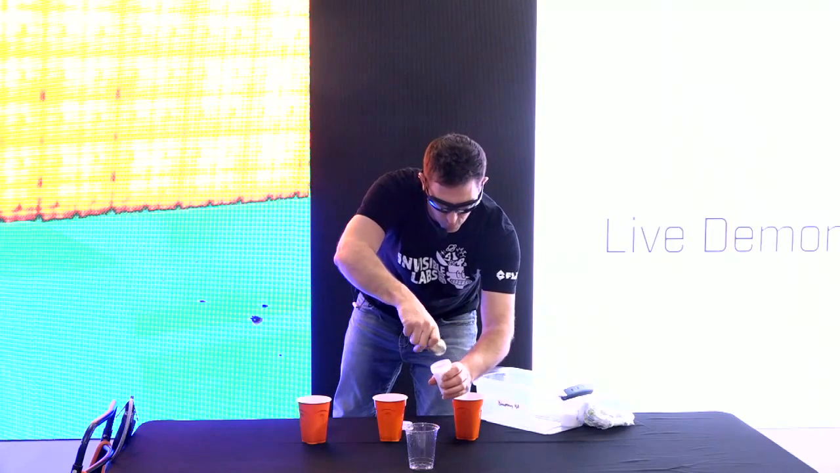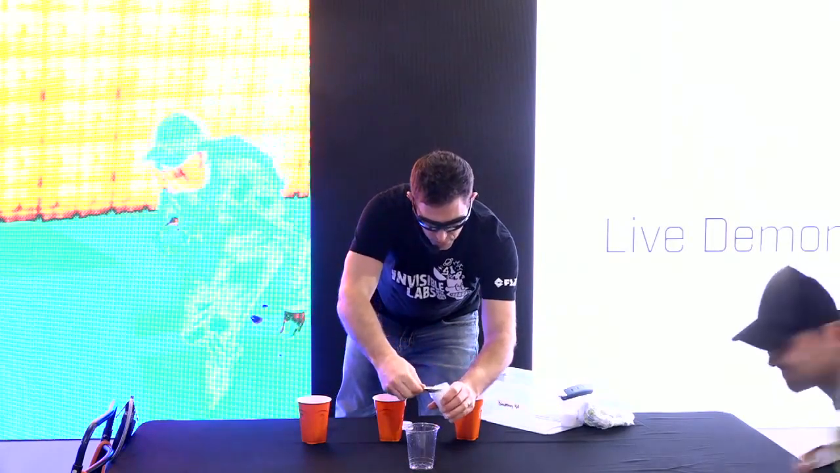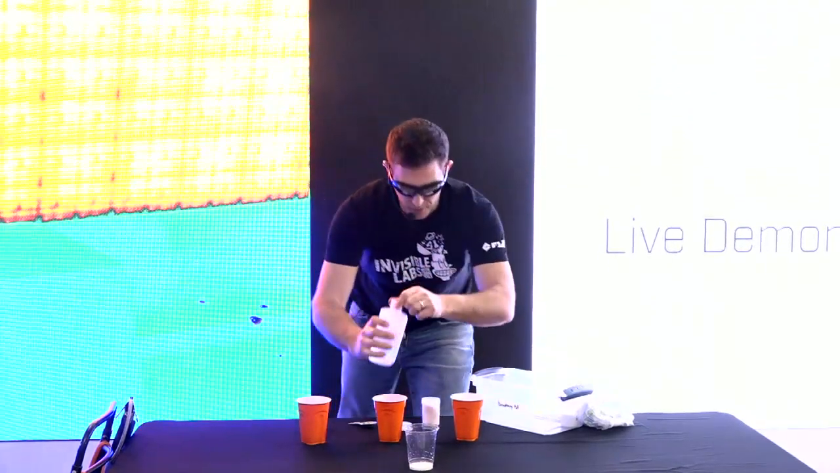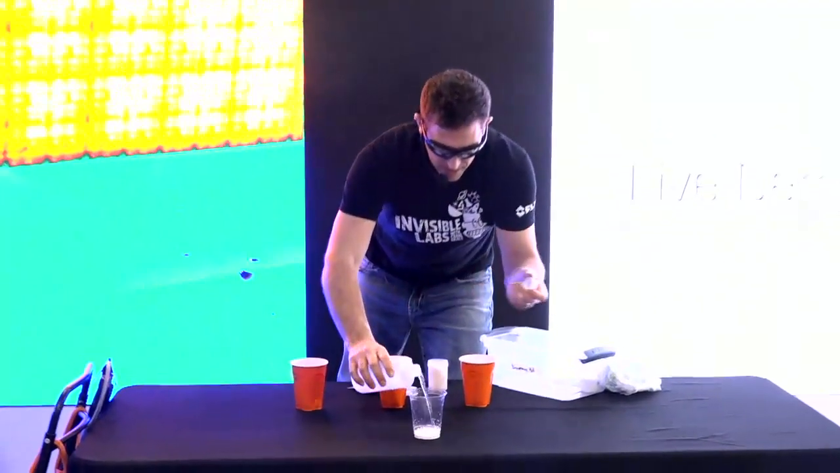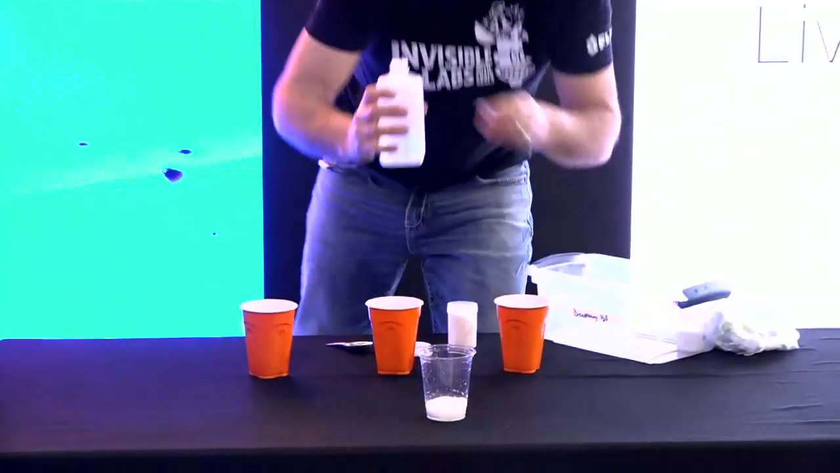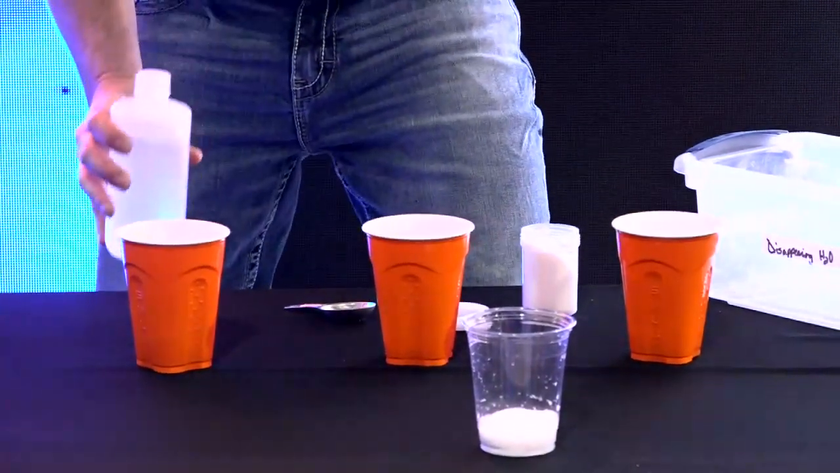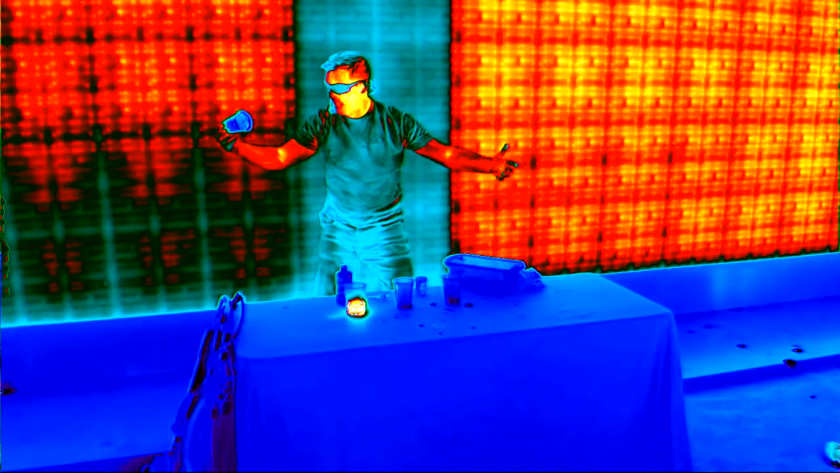It's just wicked cool. So put a little bit in the cup, add some water. I'll use regular temperature water, and watch what happens. Any of you that have had children and had to deal with diapers know that they turn into a gel when they're full of the stuff. So there we go. That was the science behind the magic.